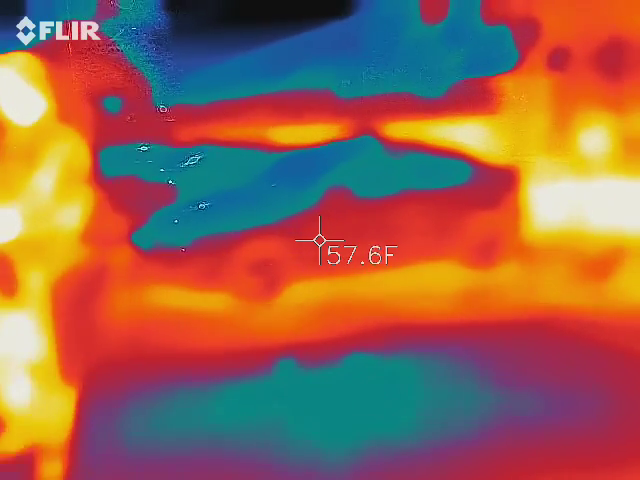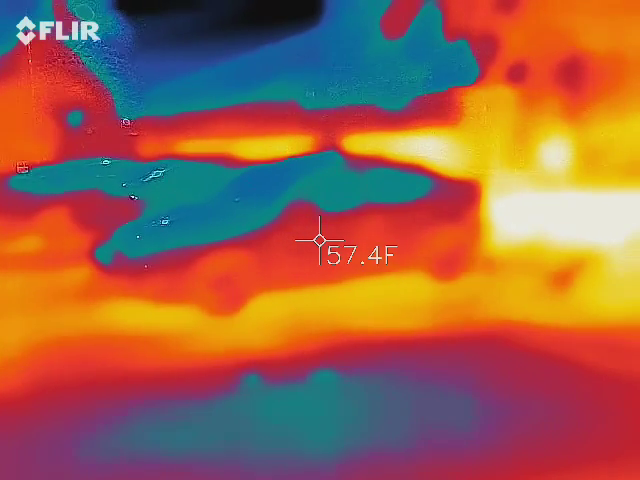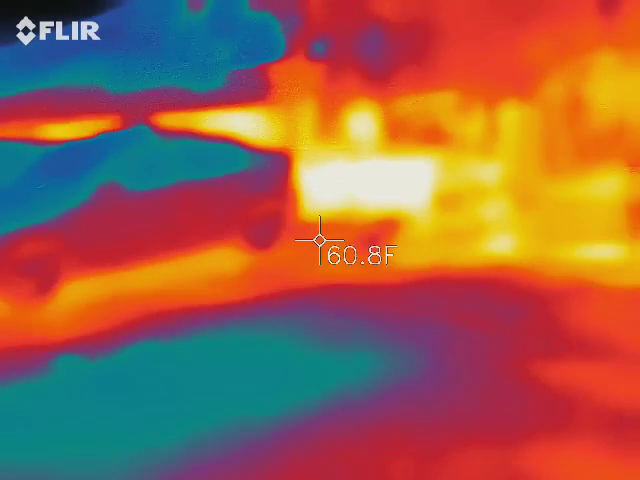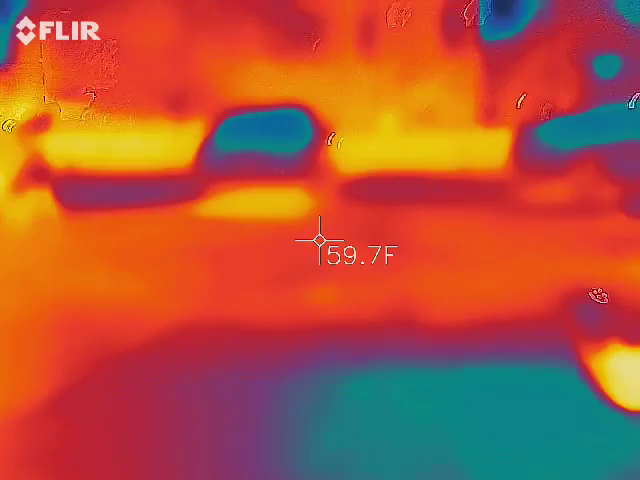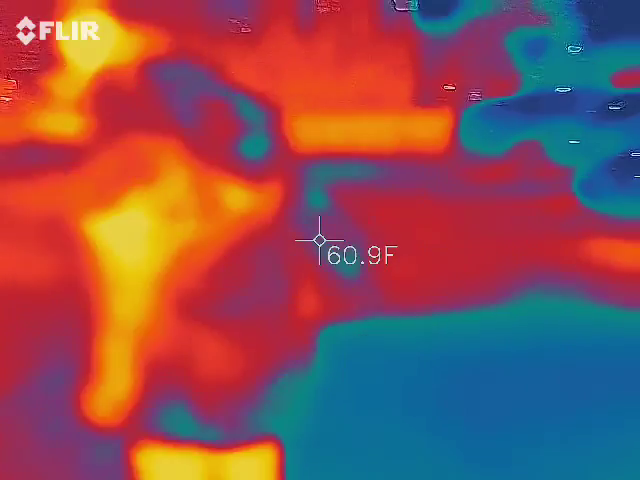The temperature is always dropping, so the baseline is getting lower, depending on what I'm pointing at. You having fun? Absolutely. Is your baseline dropping too on the temperature? I'm down to 59, staying there. I'm between 57 and 59.